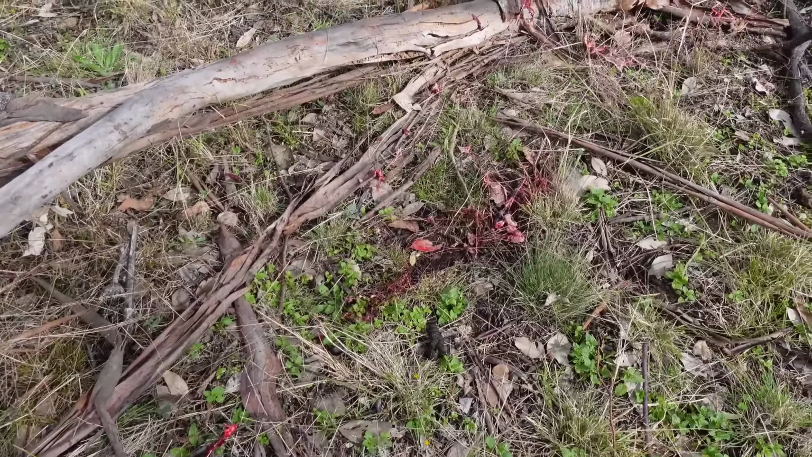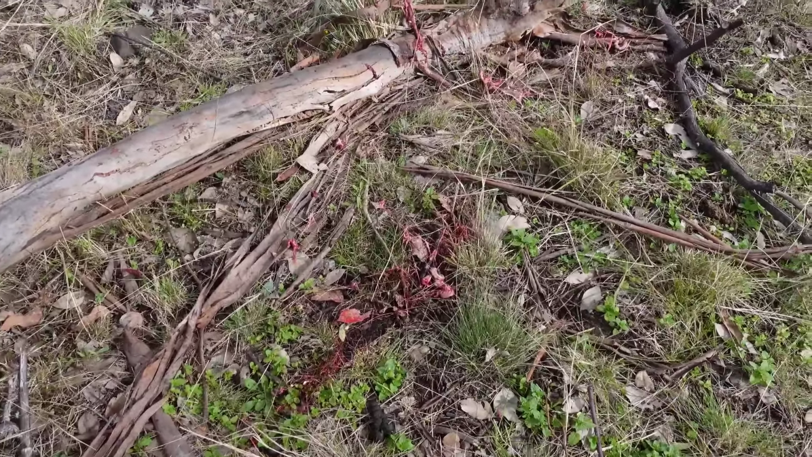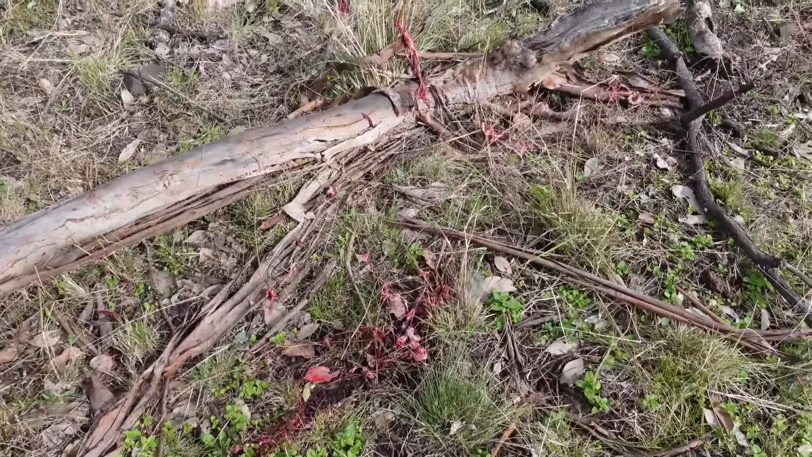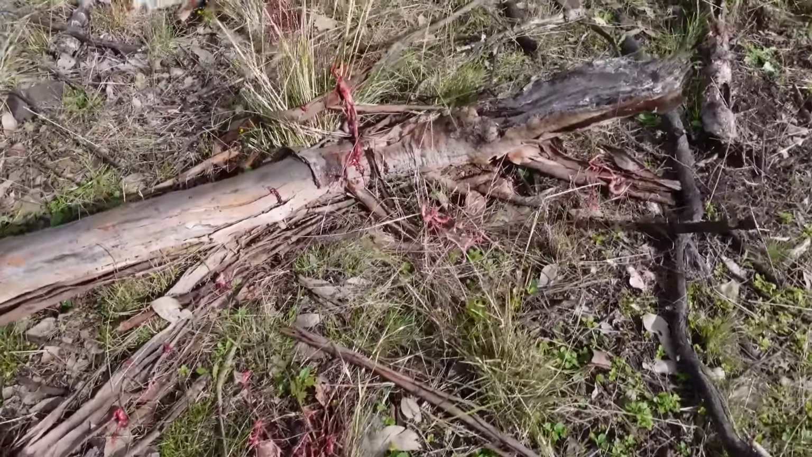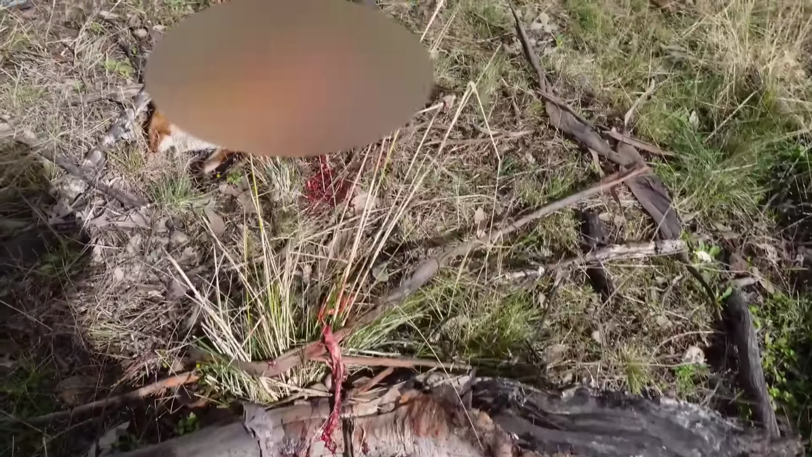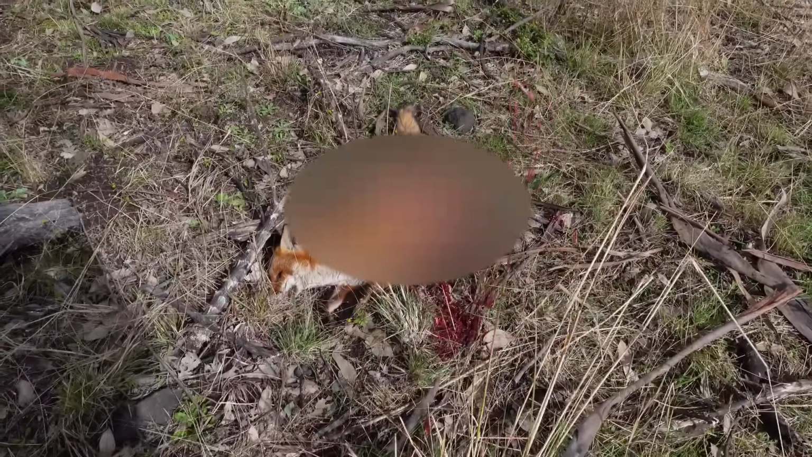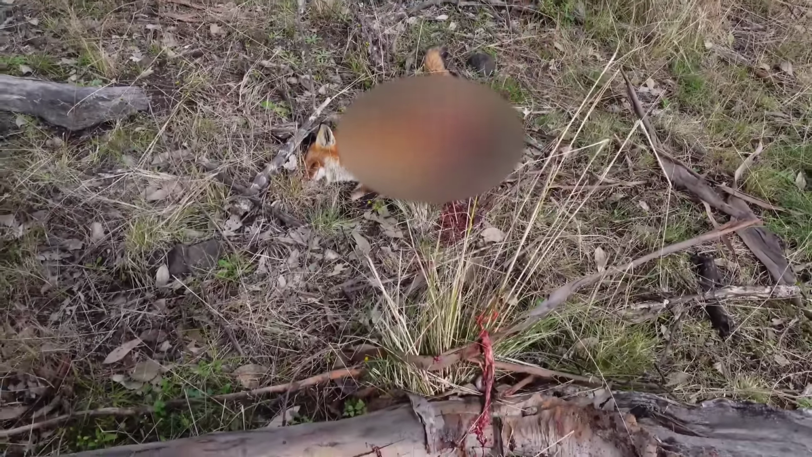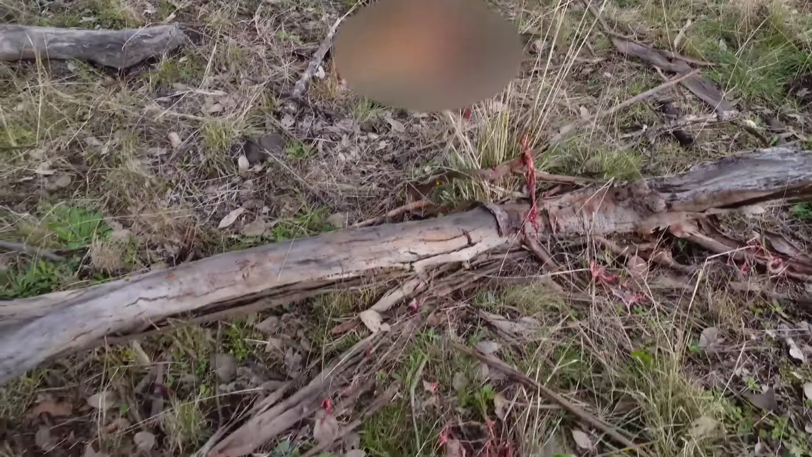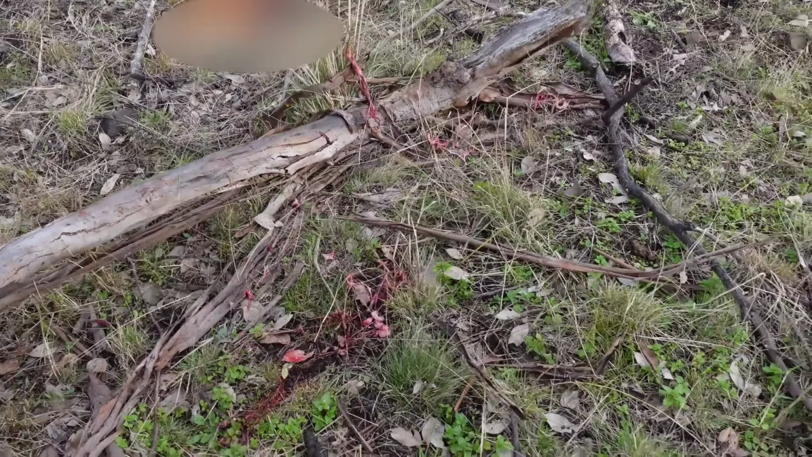Just smacked this vixen with the 6.5 PRC at about 100 metres with a 147 grain ELDX. Now, you probably don't need to use too much imagination. This is the blast trail. I'll probably make this black and white. It's basically blown its back leg off and torn right through it. So yeah, those projectiles certainly do a fair bit of damage.